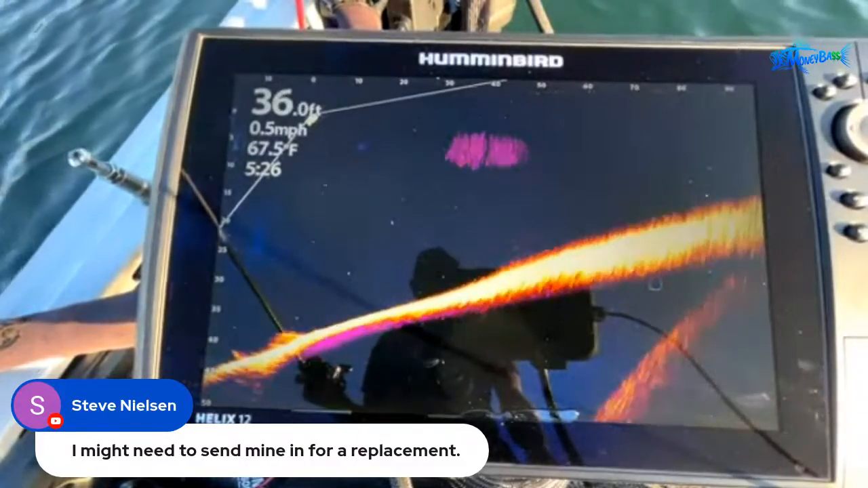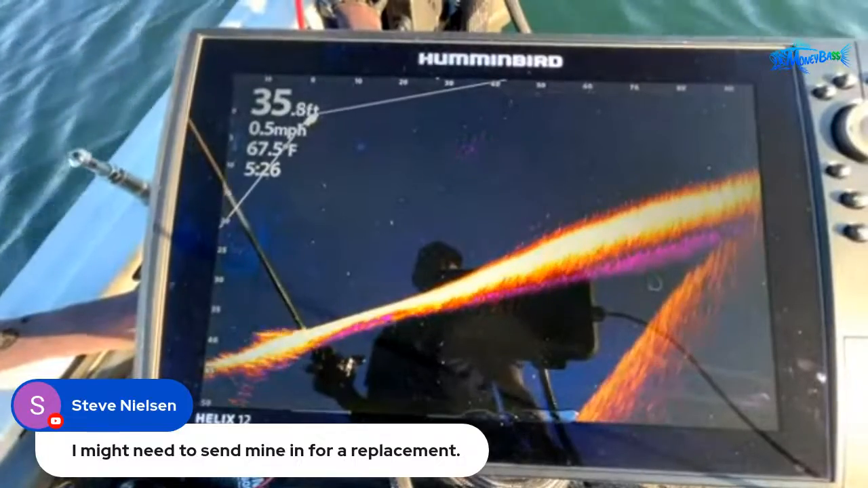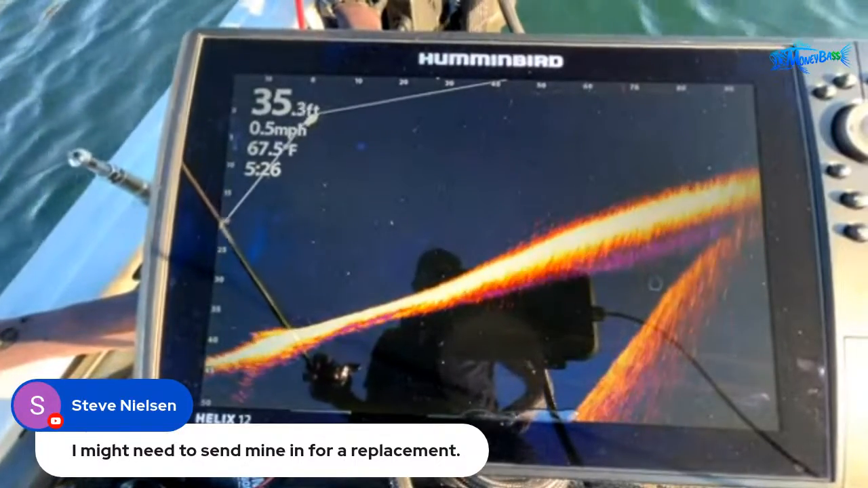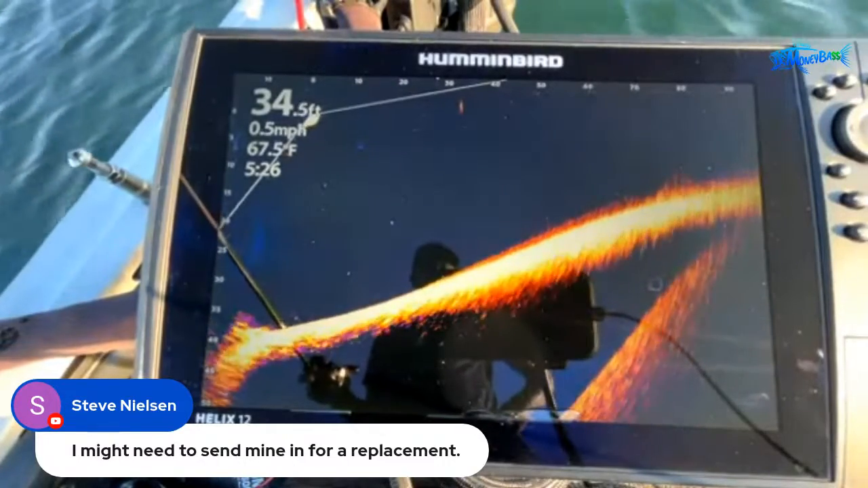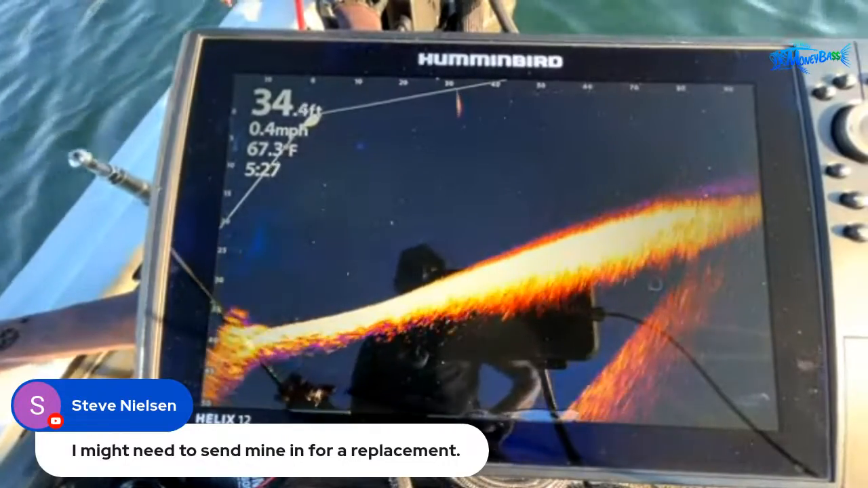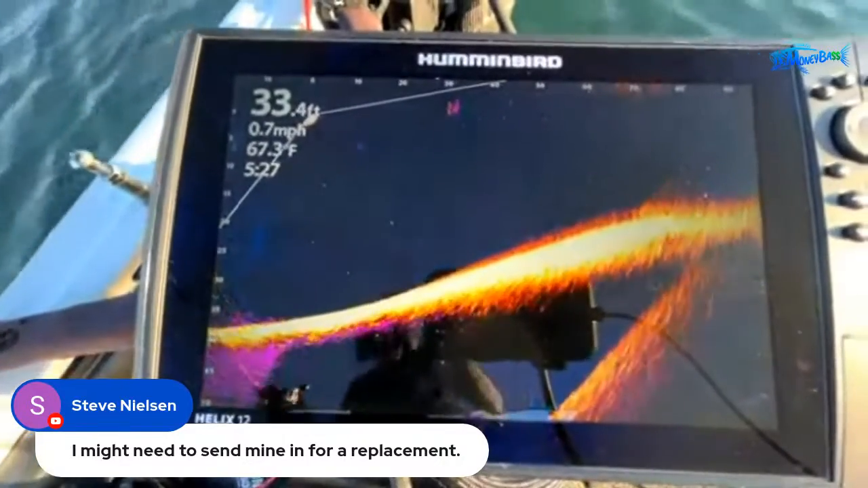The next thing I'm going to do is, once I get lined back up, we're just going to sit here and cast a few different baits at these fish and see how they react. Let's see, where did it go? Just got to get back here.